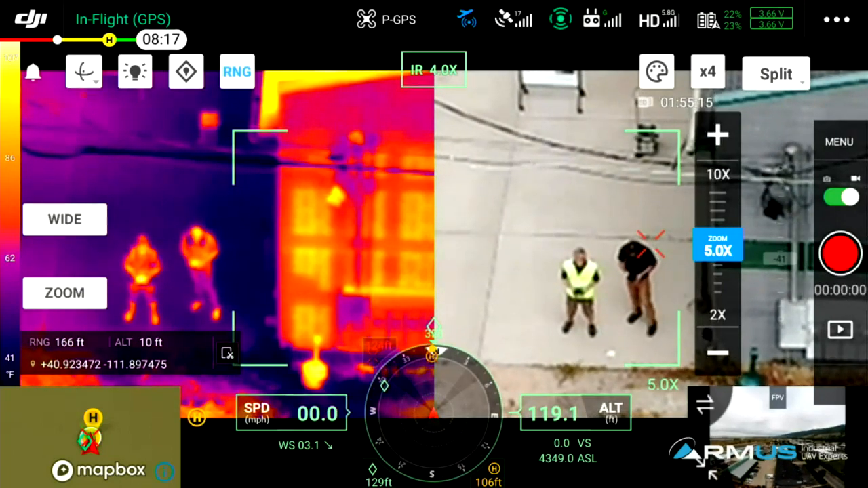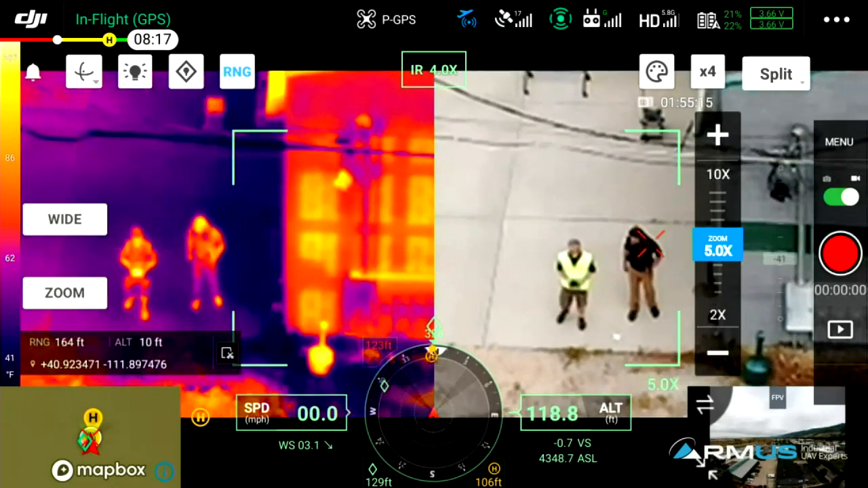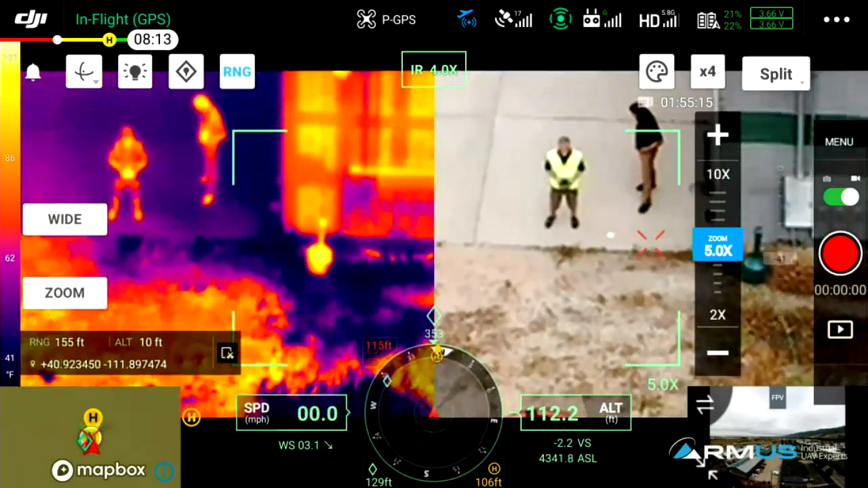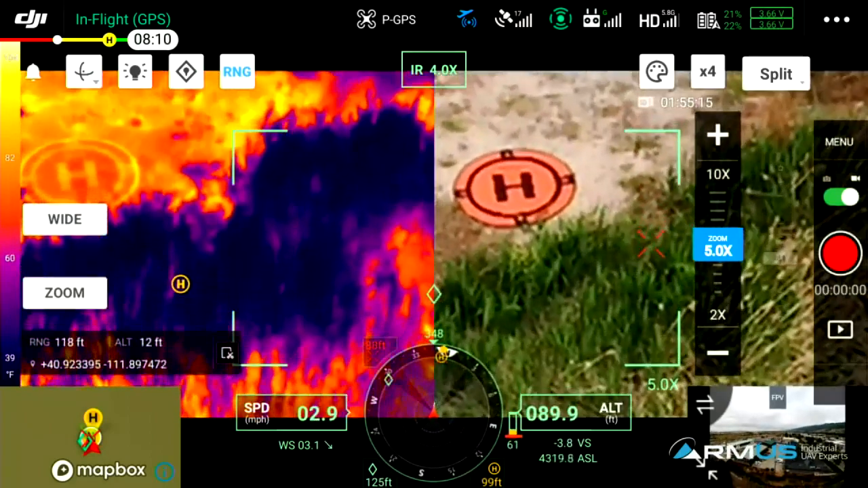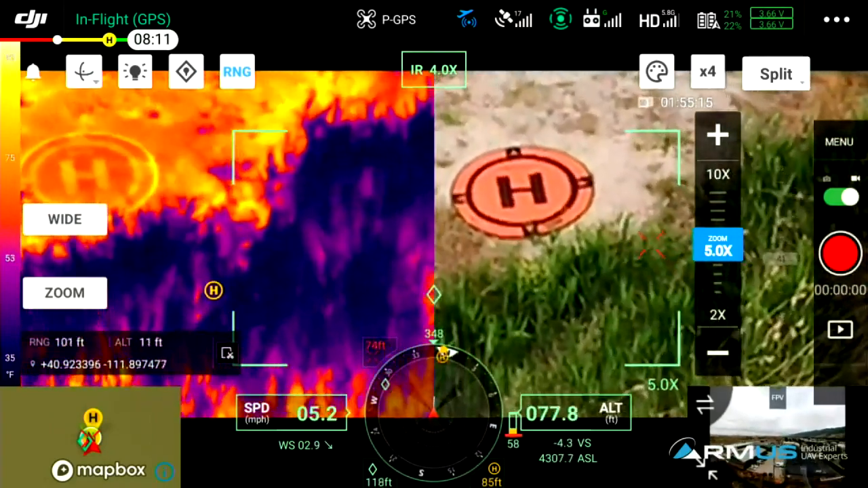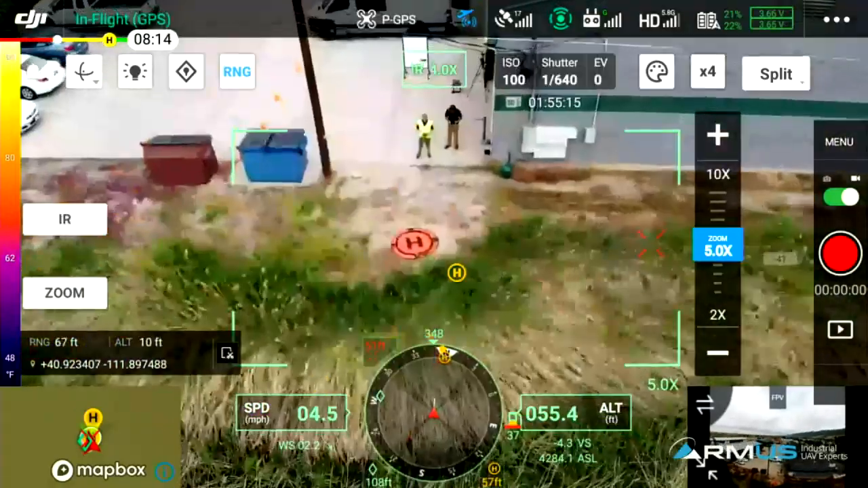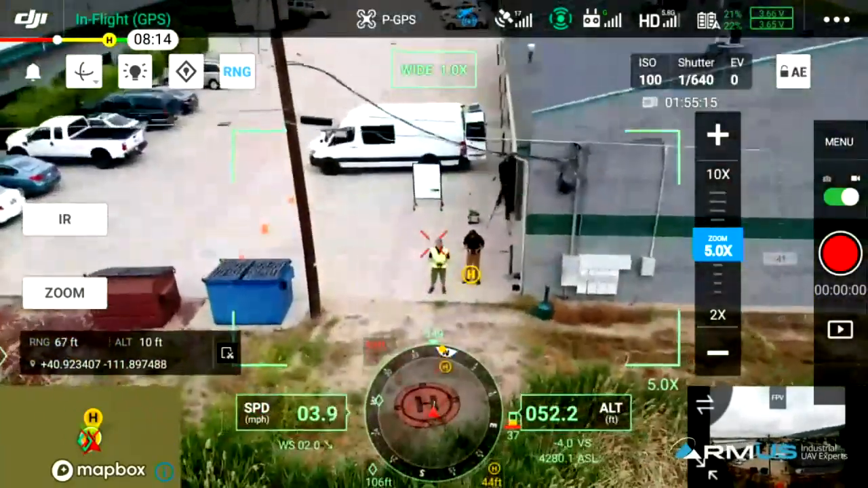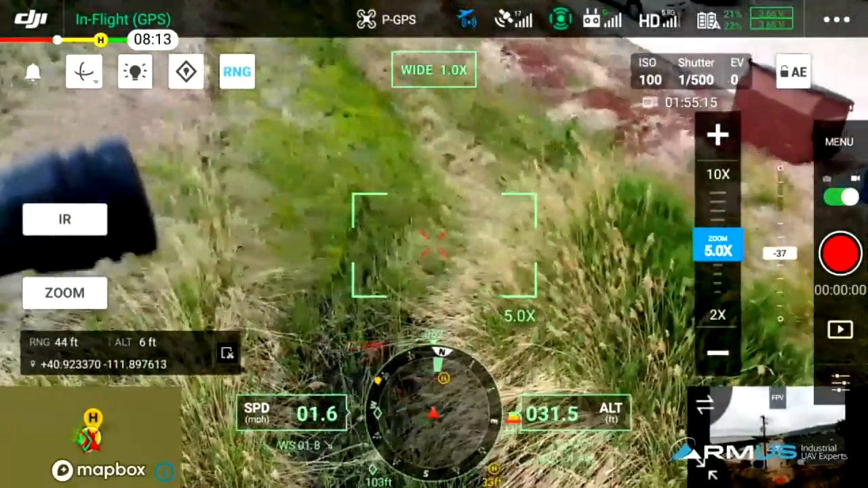But what we wanted to show, Jake, real quick, is that we're going to get close enough that the obstacle avoidance is going to see the building. It'll start giving us audible alarms. It should see the pole as soon as you get close to it. I just wanted to discuss what it actually sees when we're doing it. Again, everybody pay attention to the obstacle avoidance part. It's down there on the bottom.